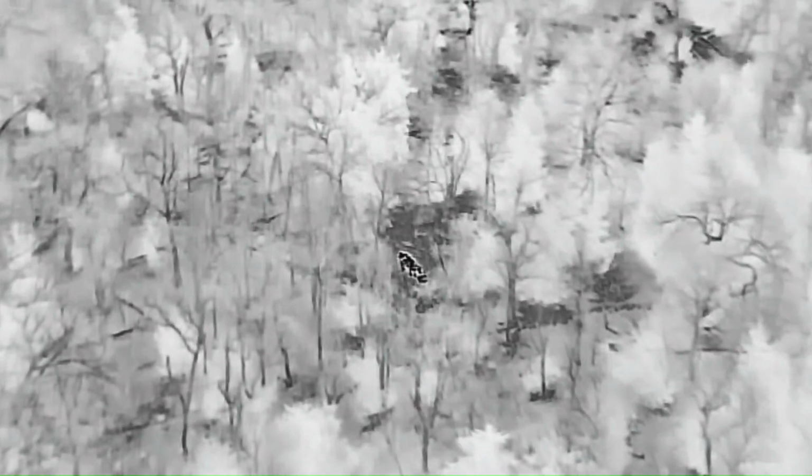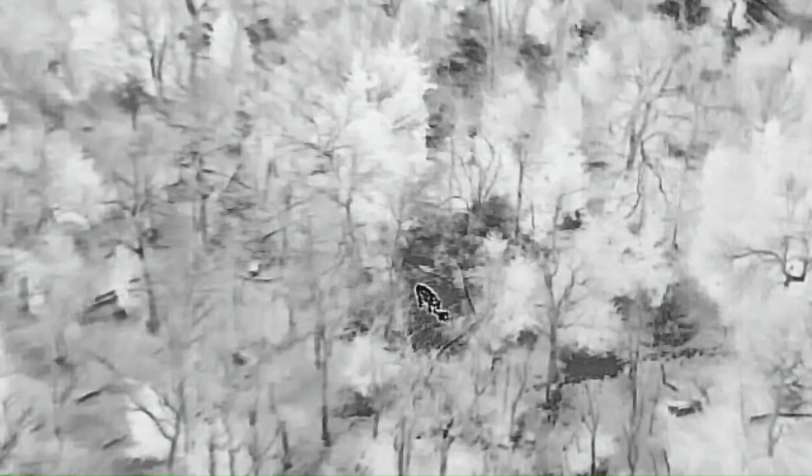So this place has got a lot of timber on it. Rather than getting out walking around in the brush, I thought I would use my thermal drone, see if I can find a cow and a baby laying in. Oh, right there, looks like a cow licking off, maybe potentially on a newborn.